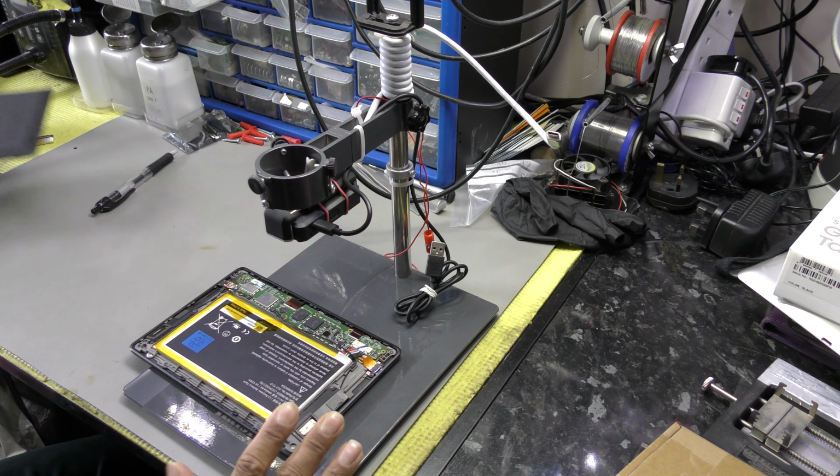Just trying to look for the app for the Flir One. Okay, let's connect this. Sorry, I'm just in the middle of powering up the Flir One Pro. Okay, let's connect this.